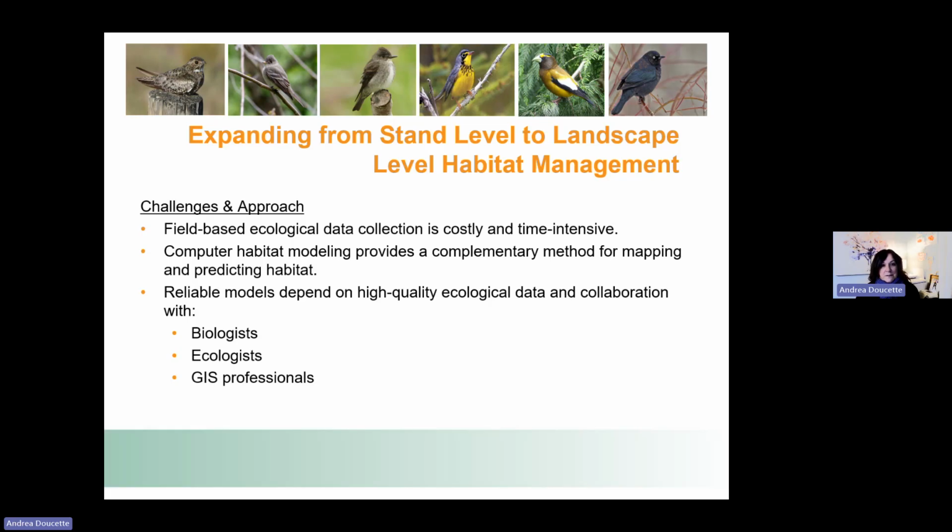Some challenges and approaches to this is that trying to do field-based data collection can be costly and time intensive. So computer habitat modeling provides a great way for mapping and predicting habitat, and reliable models depend on high quality ecological data, as well as collaboration with biologists and ecologists and GIS professionals, which is the group we had for this project.